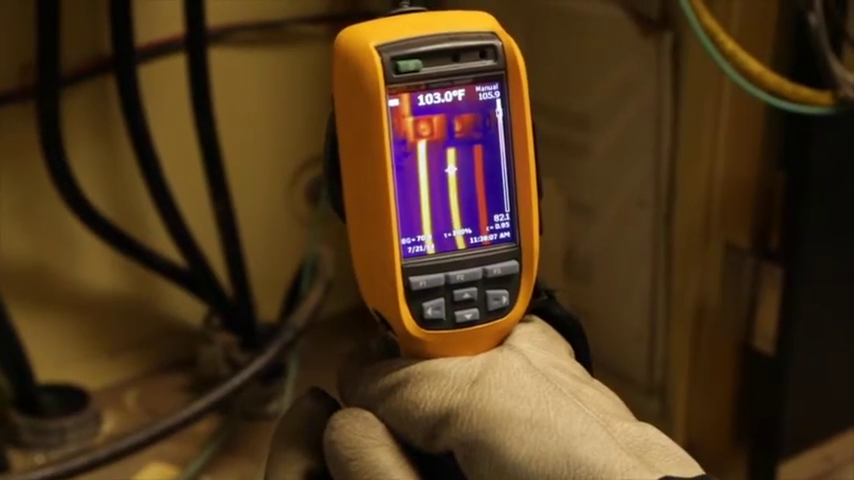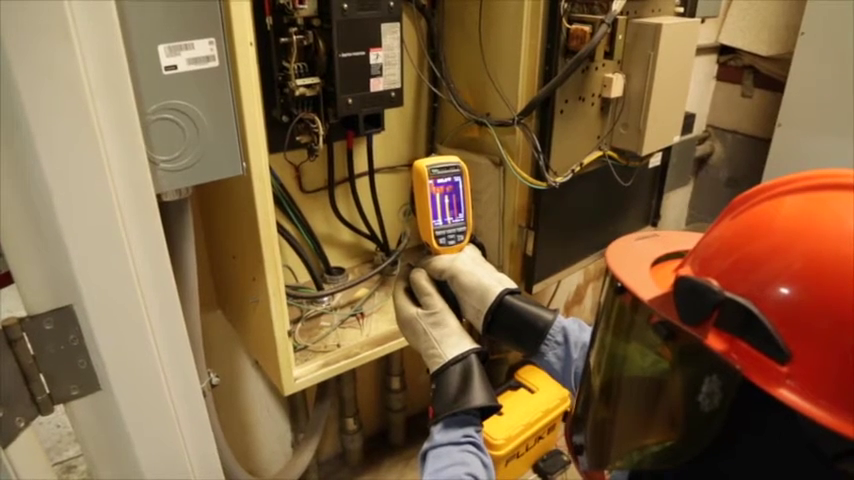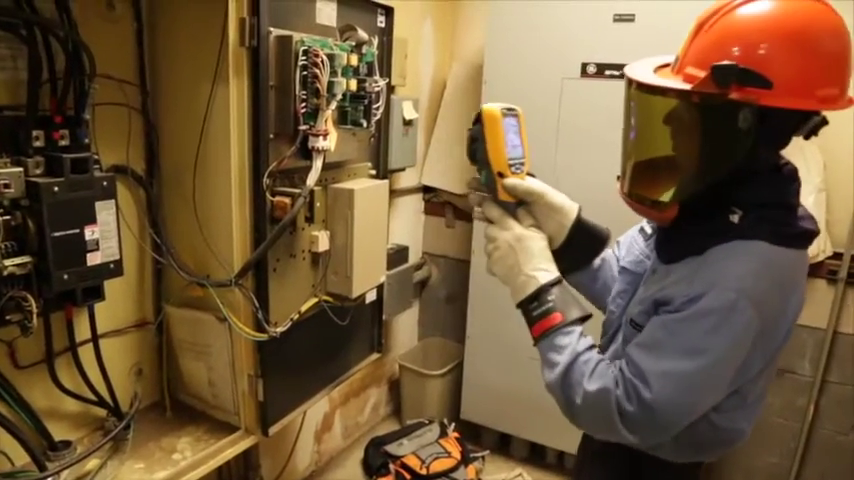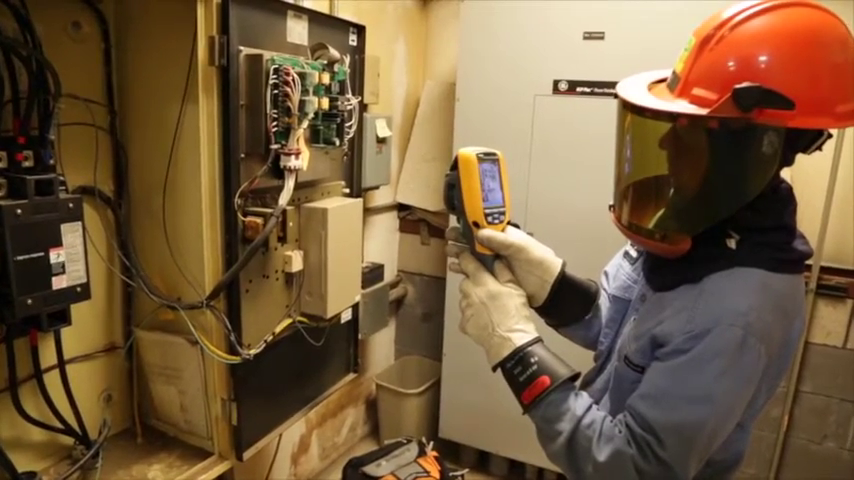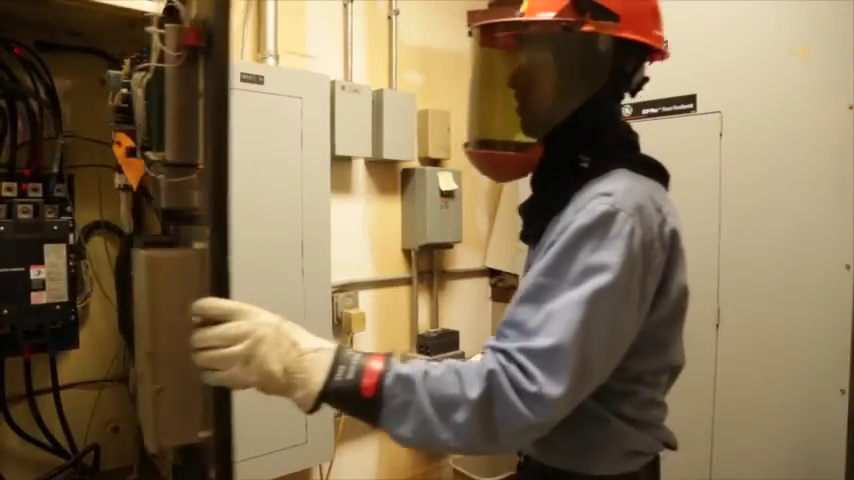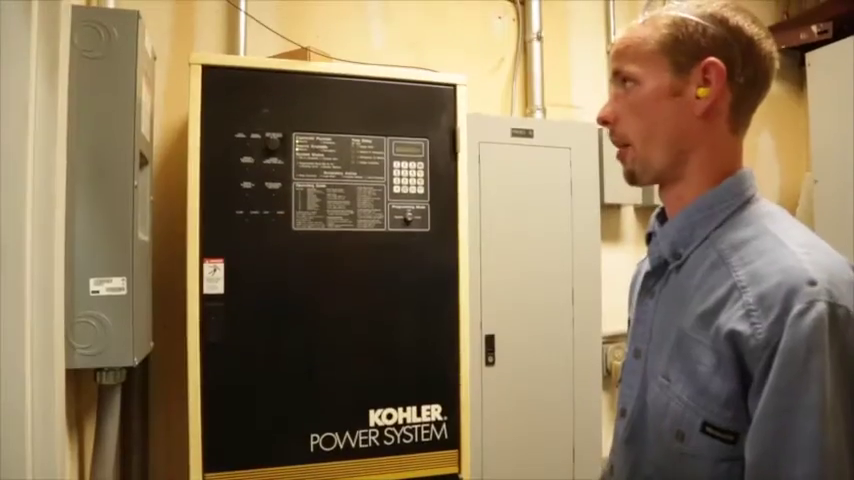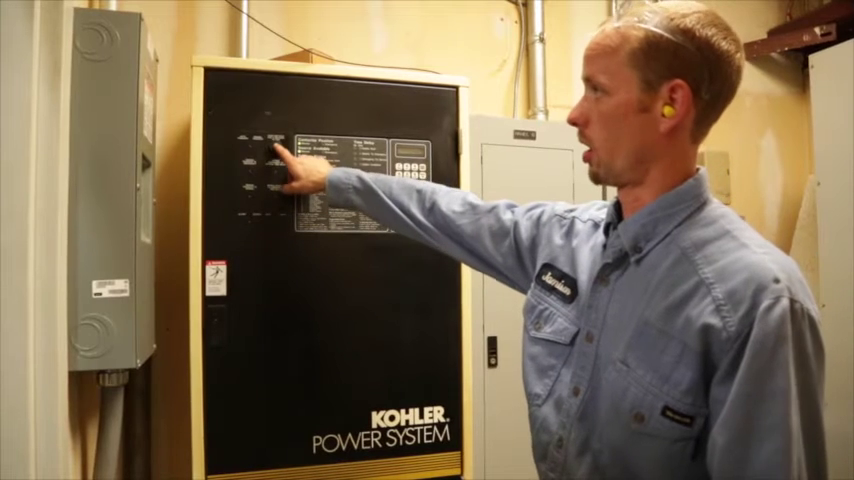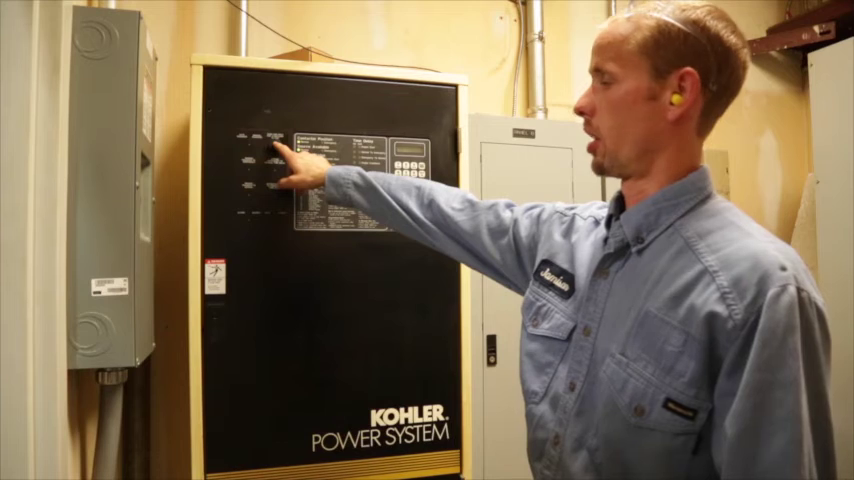Images of all contacts are made and recorded by the thermal imagery for uploading to the inspection record stored on the computer. In addition to taking images of the transfer switch in normal mode, also take images of the control circuits. Take remaining images of a normal load and close the transfer switch door. After testing the transfer switch in the normal load position, the next stage is to undertake the same tests.